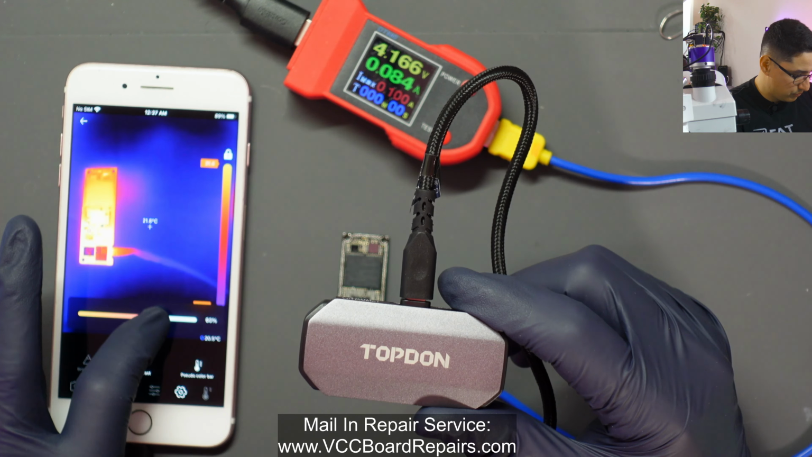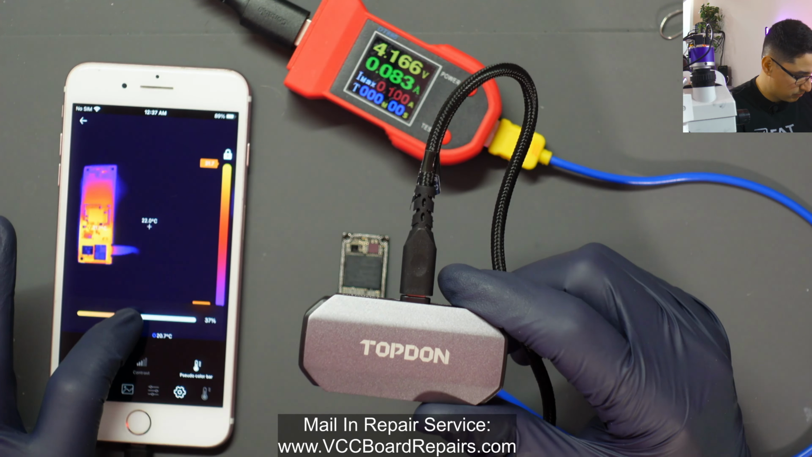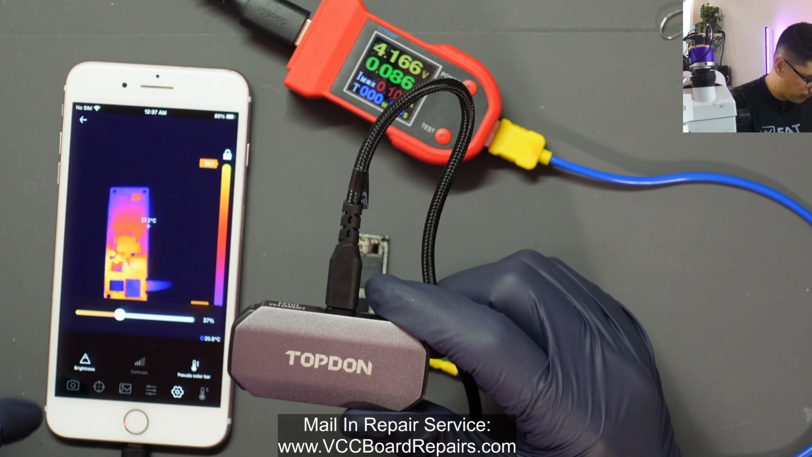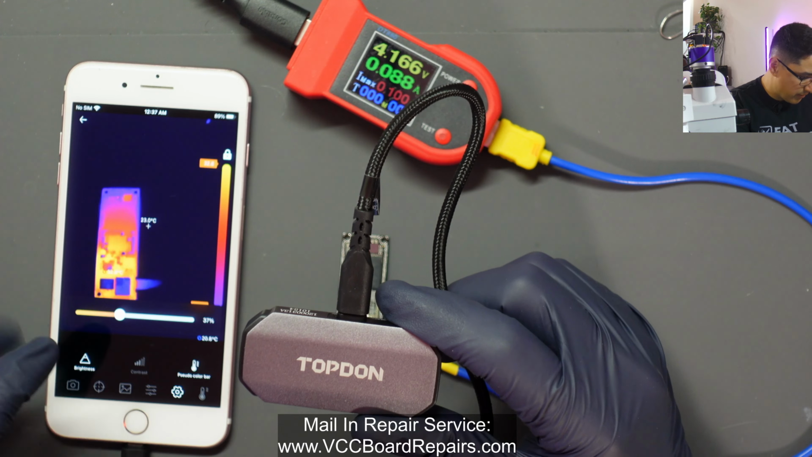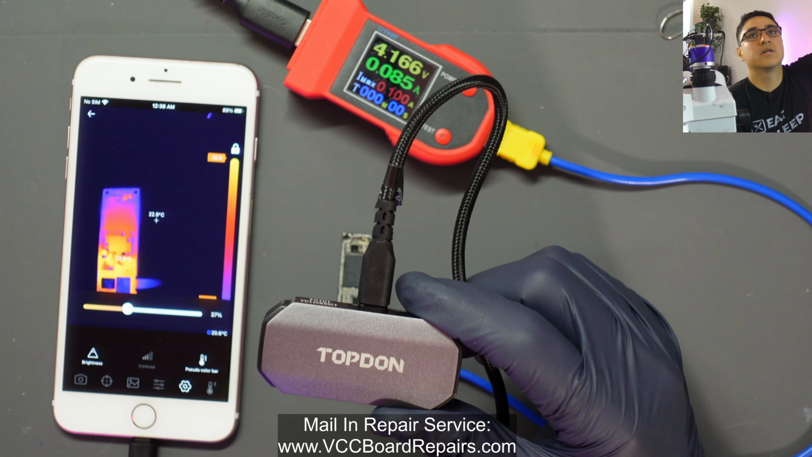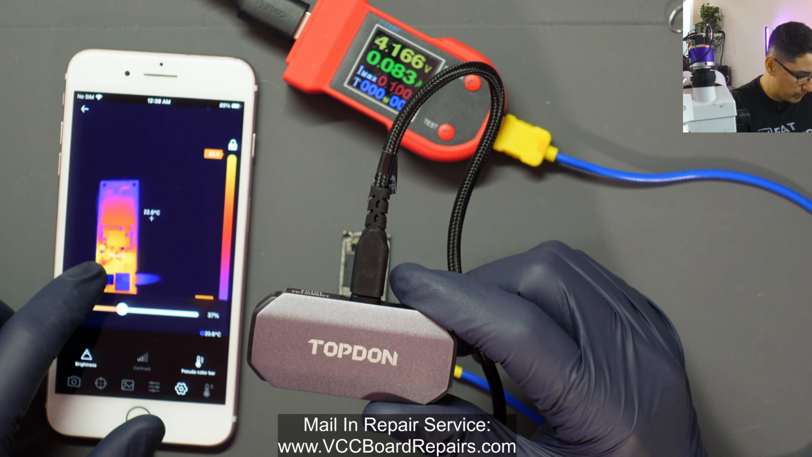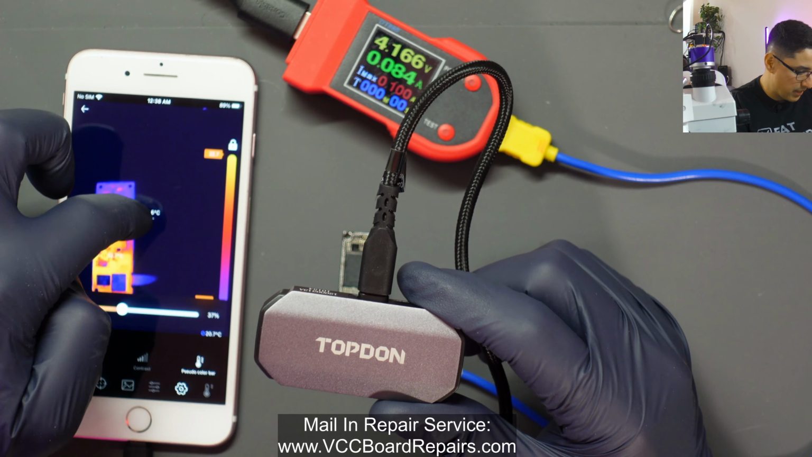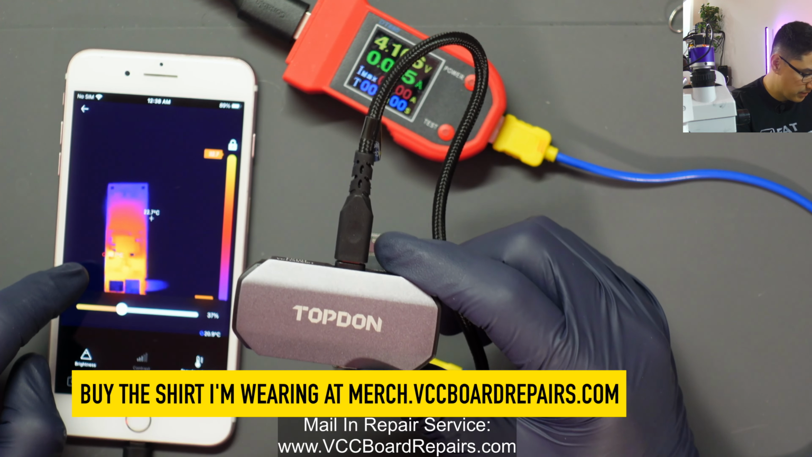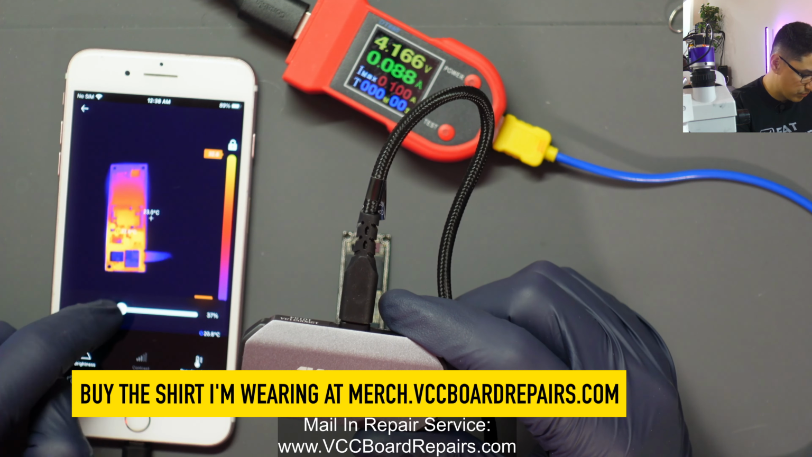Let's do there. Brightness, bring it down. All right, one thing also is there's the little temperature markers here. It might be a little hard to see, but it says 32 degrees Celsius here and then 22 degrees over there. So definitely pinpointing, the software itself is kind of pinpointing where the short might be.